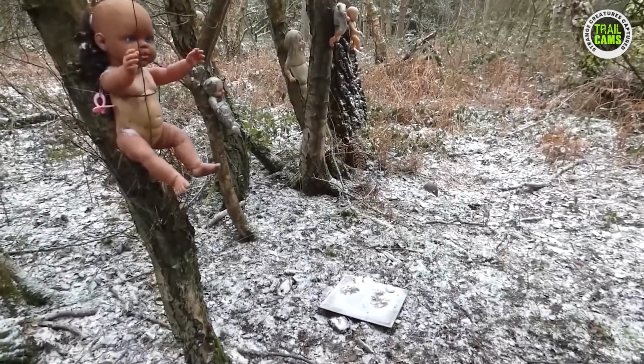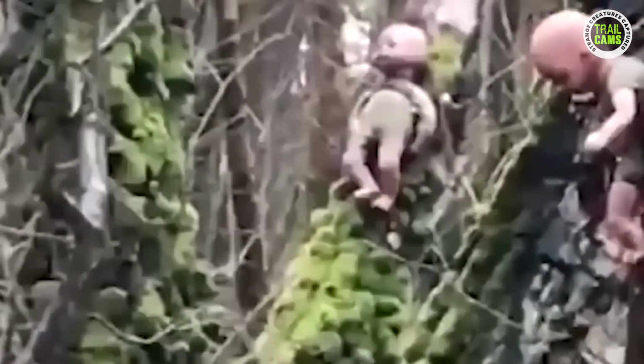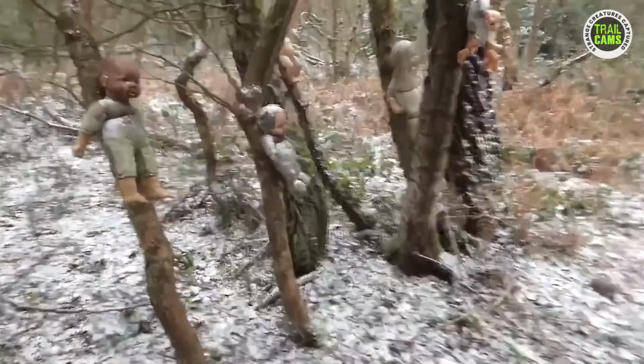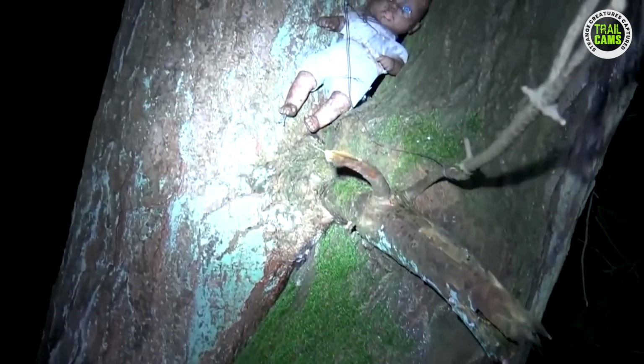Having an island full of dolls looks pretty horrible, as dolls are being tied to tree trunks. Not 1, not 2, not even 3, but a countless number. Could this be for done movie shoots, or are these children that were once abandoned in the woods? This island used to be home to mine, after which a tragedy befell the mine. What do you think these dolls are meant for?